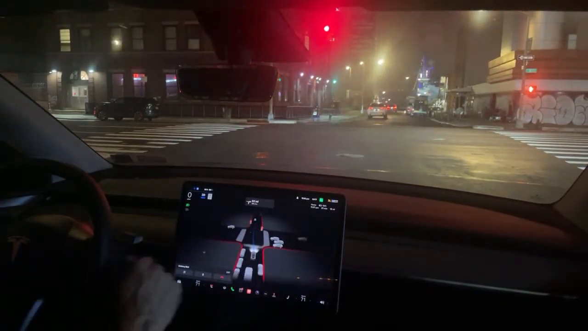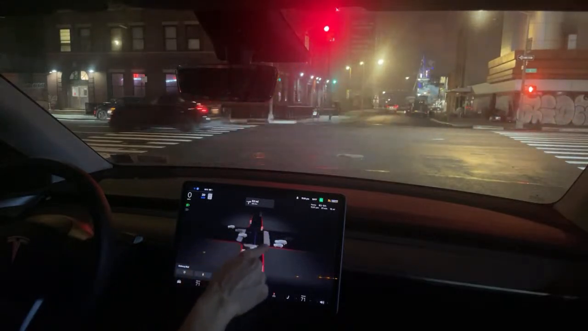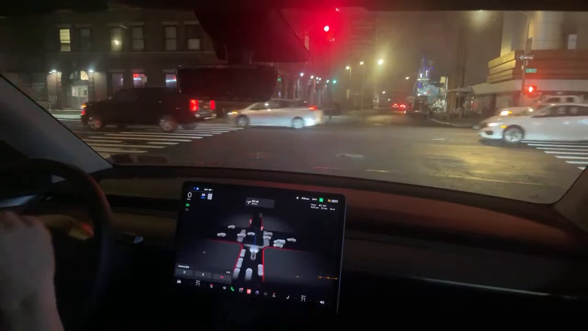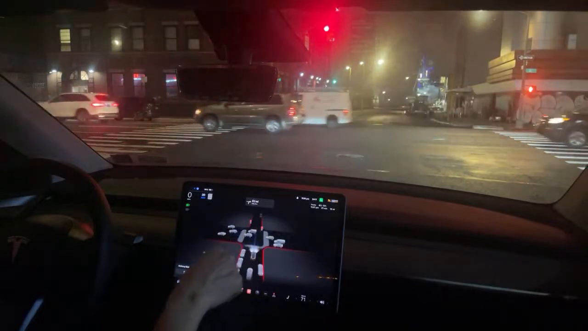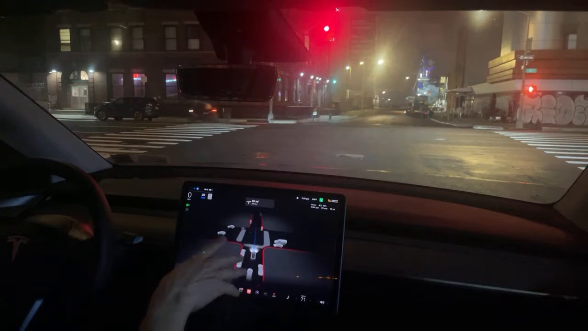All right, so this is interesting. I've noticed on the maps, this gray intersection here, this is where it likes to check out if it has a good visual. So if we come across this and there's some cars parked blocking our vision, it turns this section blue and it goes into autopilot creep mode.